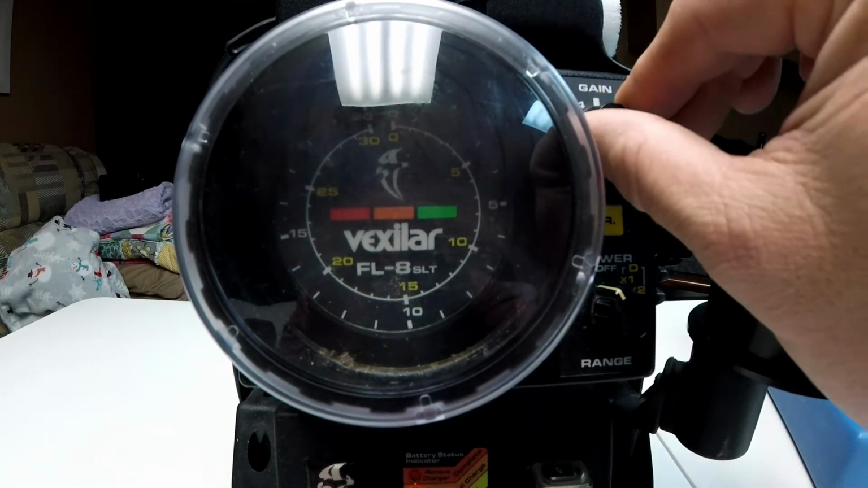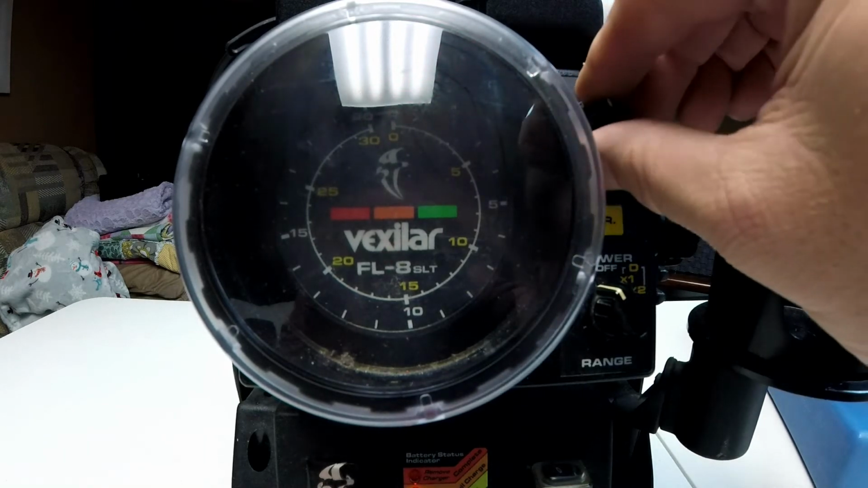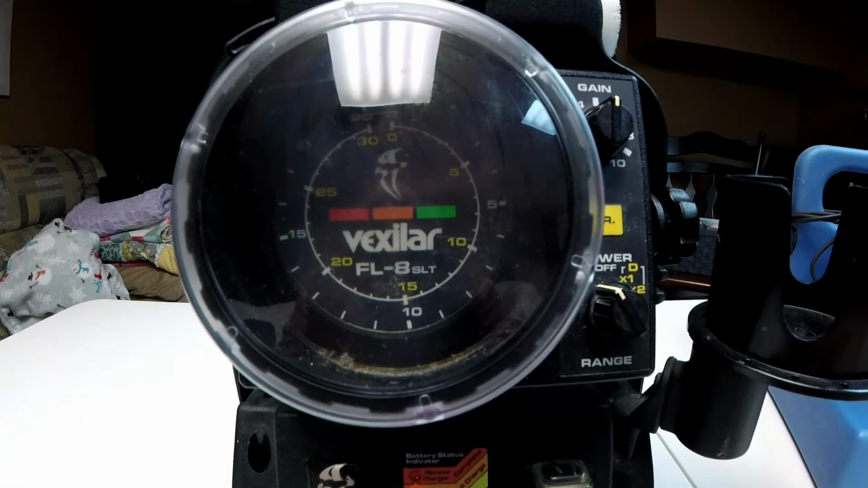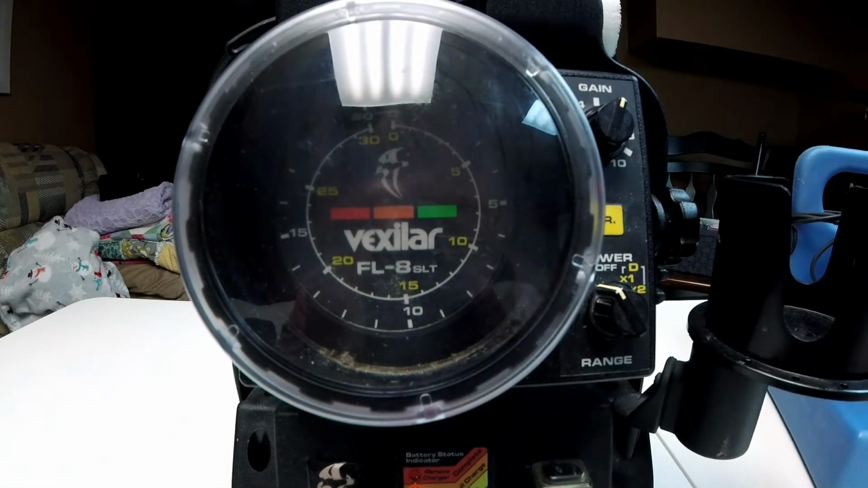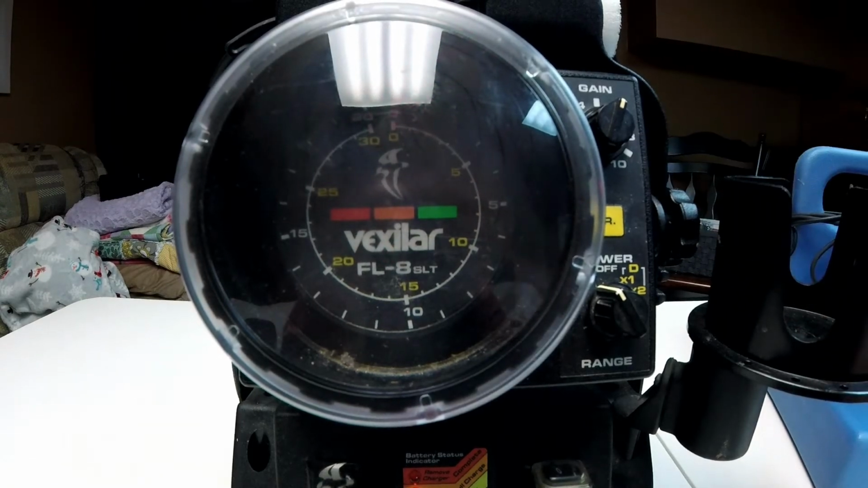Next, you're going to use your gain, which is basically your sensitivity. And I like to dial in my gain just enough that I can see my lure in the water column. I don't need my lure to be a big bright red spot in the water column.